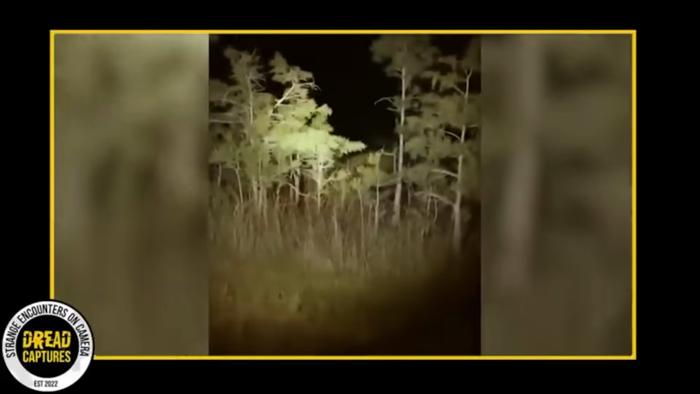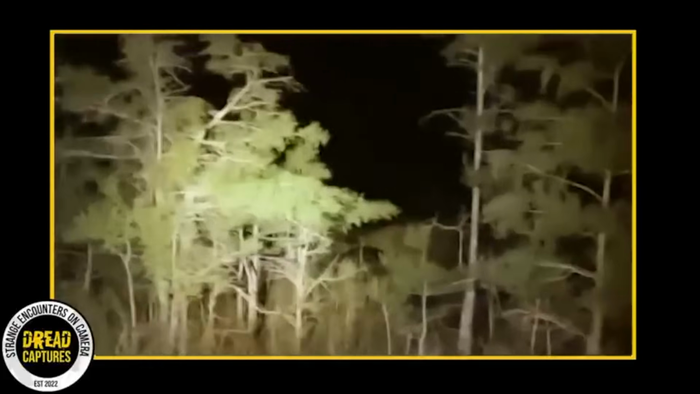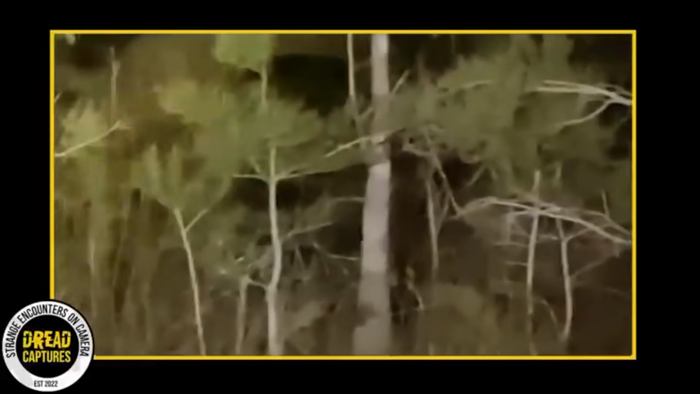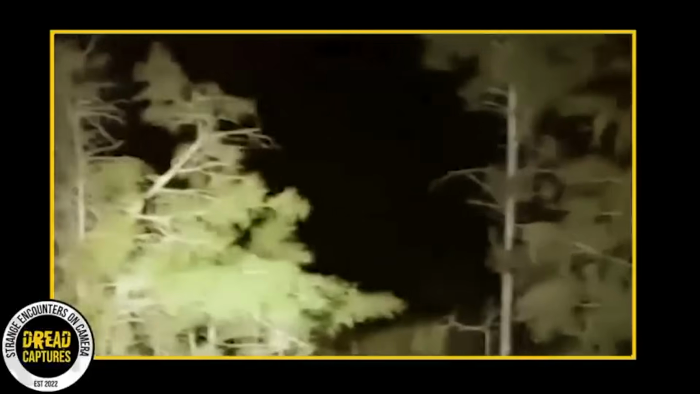But once back at the station, he shows his colleagues. Now, most people think it's just a black bear, and some say it's definitely Bigfoot. But the ranger has a sneaky suspicion he has captured video of the elusive Florida skunk ape here. They released the video to the public in hopes someone can identify the creature.